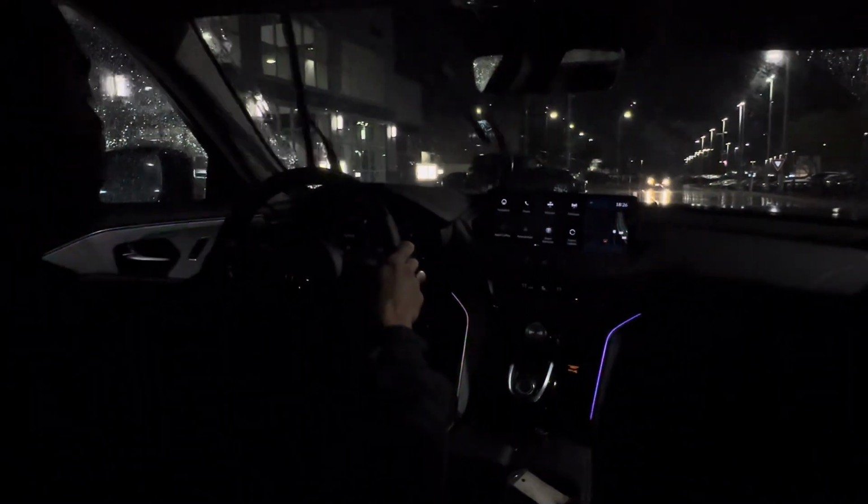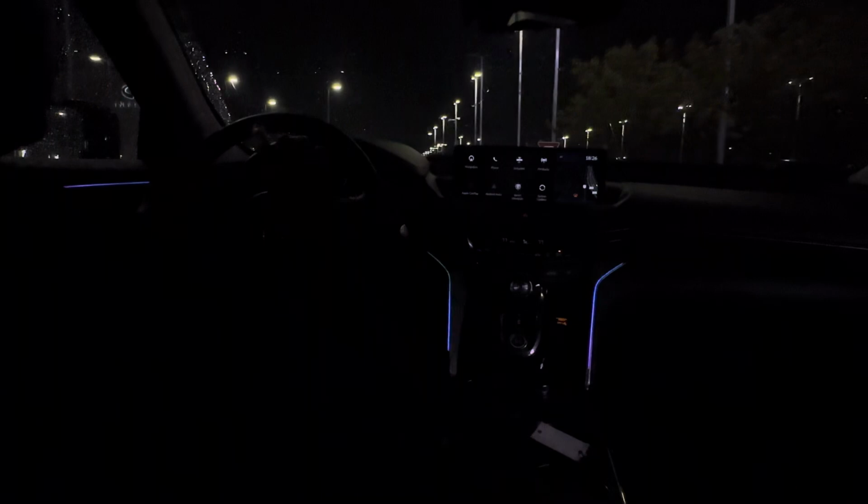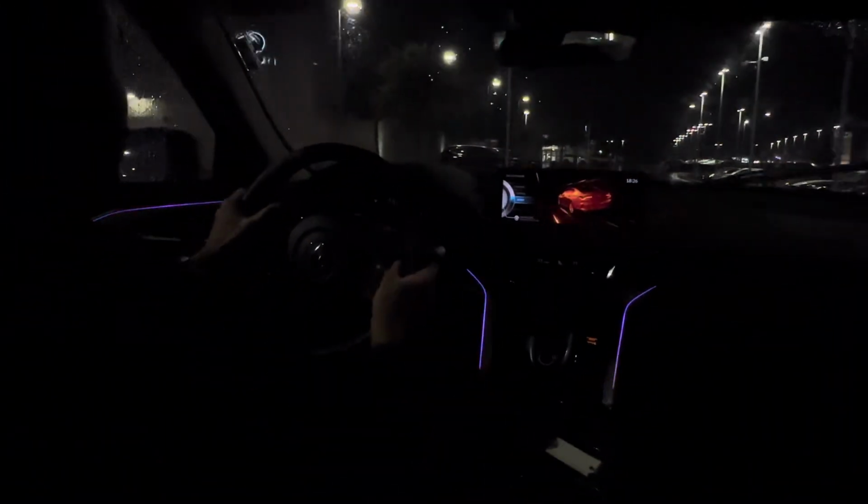And then the digital gauge cluster is borrowed straight from the MDX as well. It looks the same as well, except now I noticed that there's a yield sign up there, and the yield sign pops up here too, which is cool. That's something I haven't noticed in other ones.